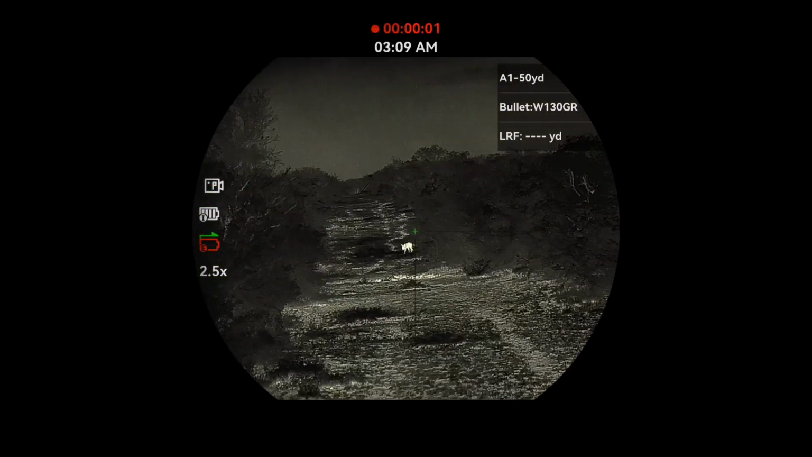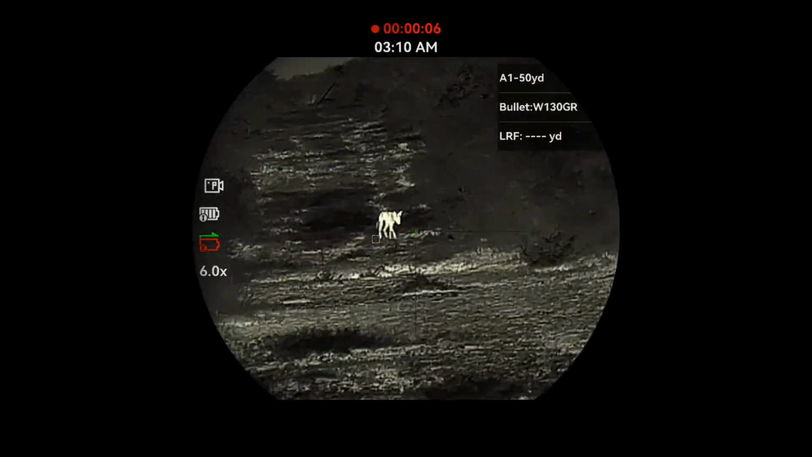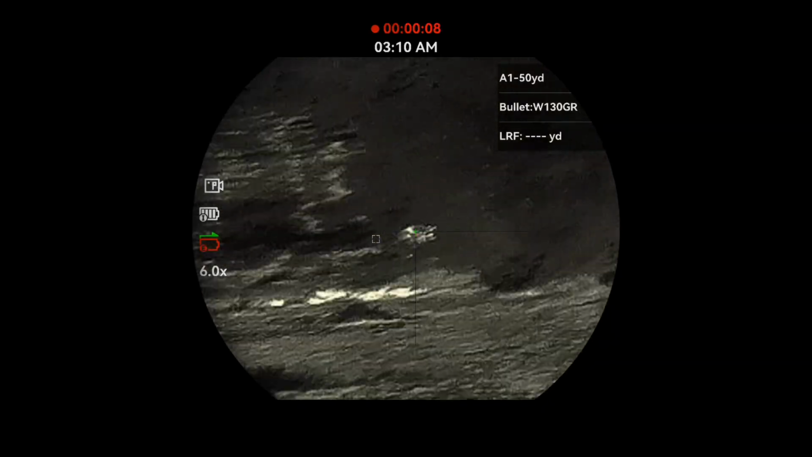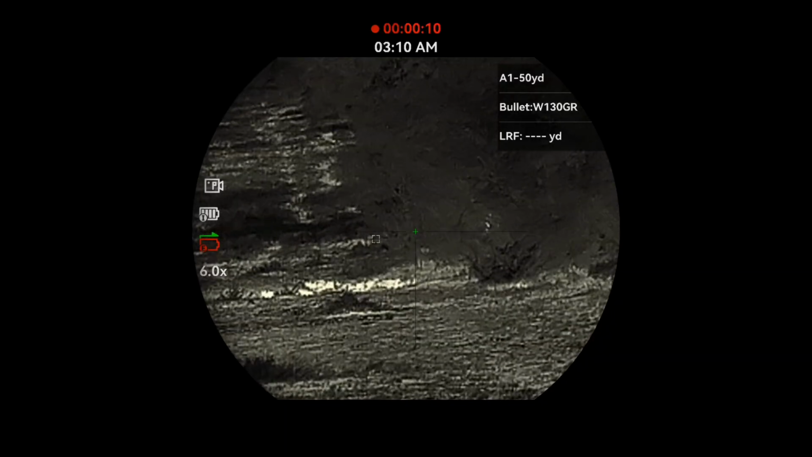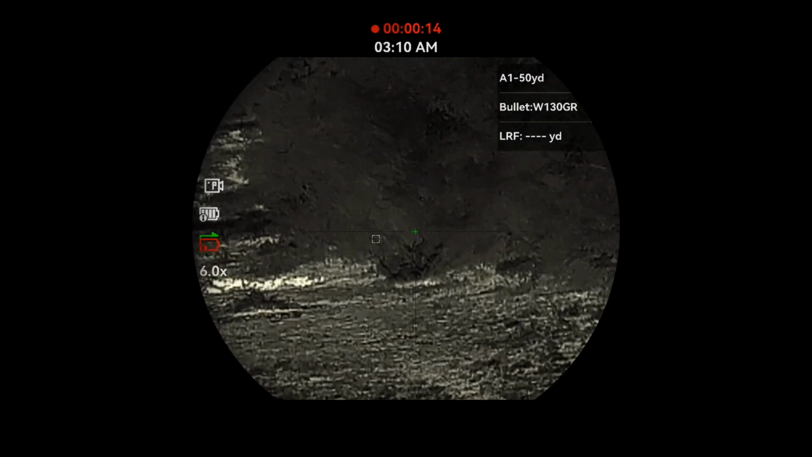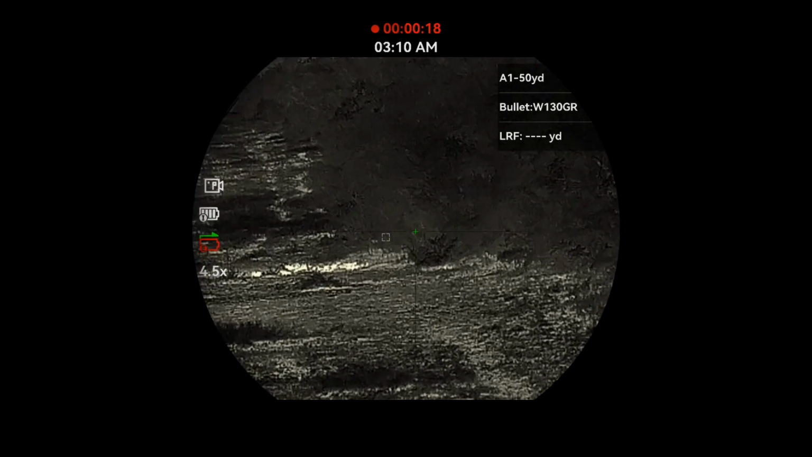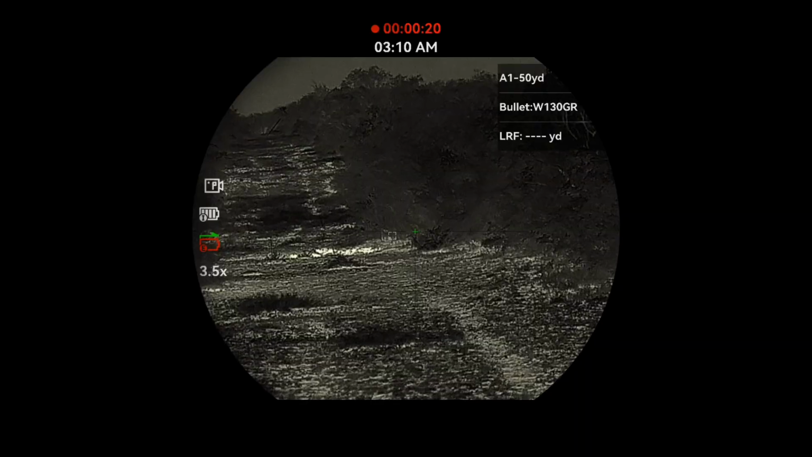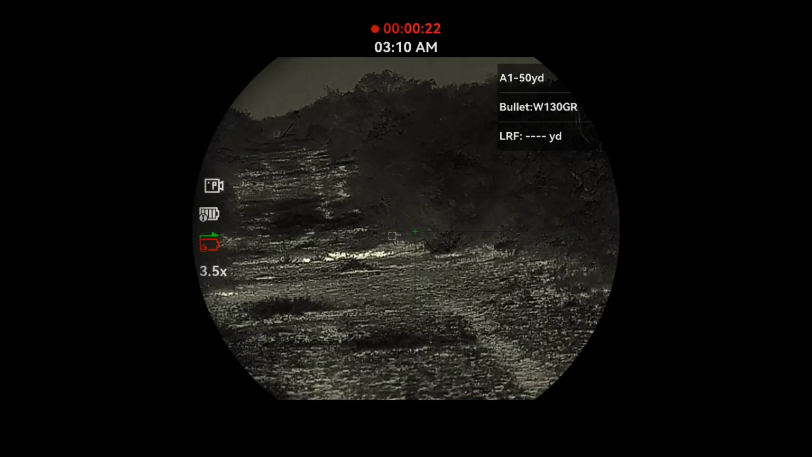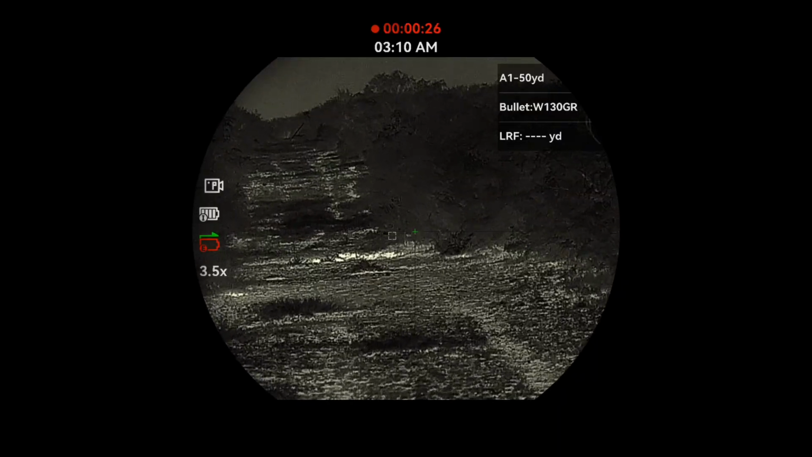Next one here. I had been walking around quite a bit at this point. My time is correct on here. This is 3 o'clock in the morning. I would walk around and I would stop and just look, if there was like a crossroad, I would stop there for a little while and just look. And I caught a glimpse of this one.